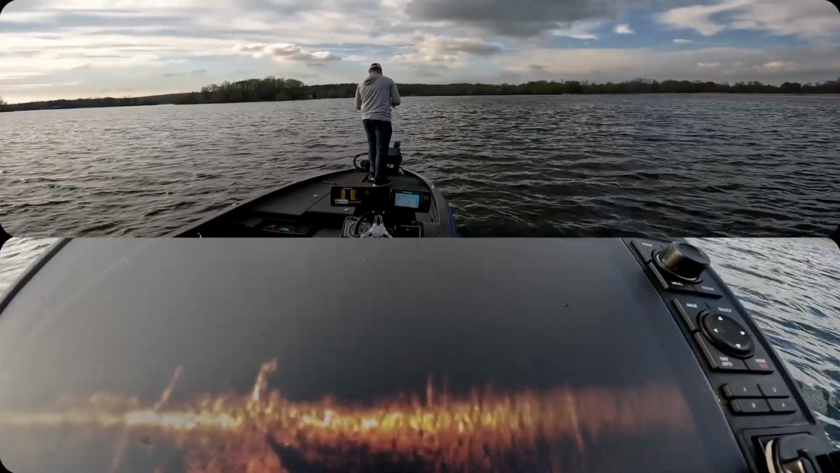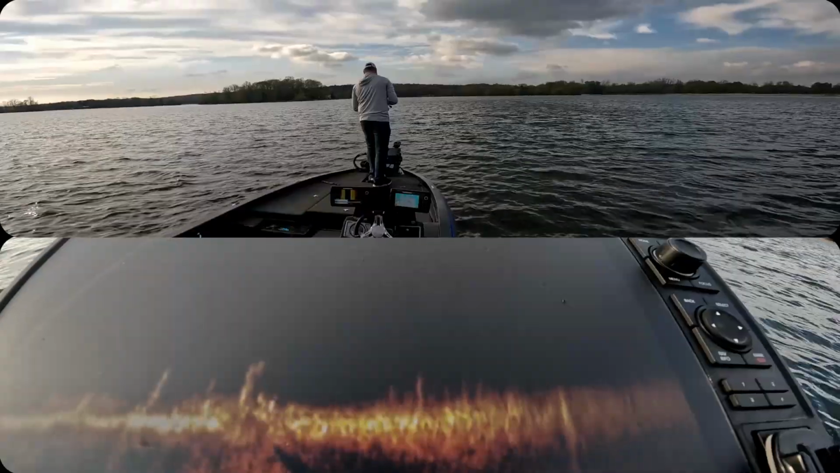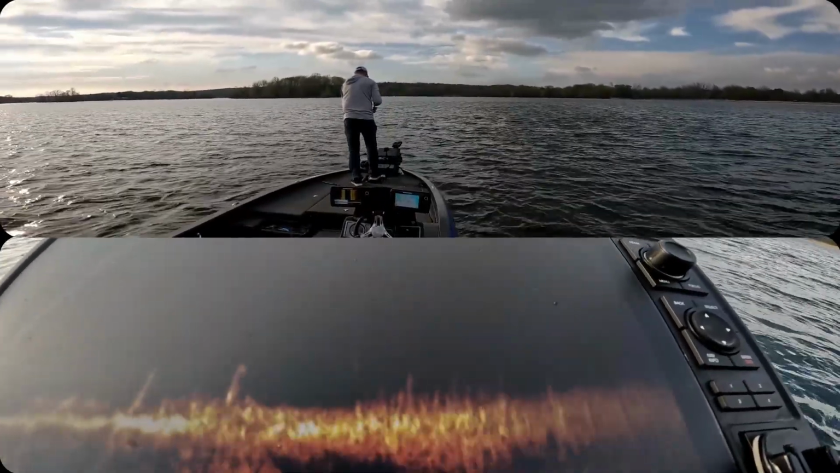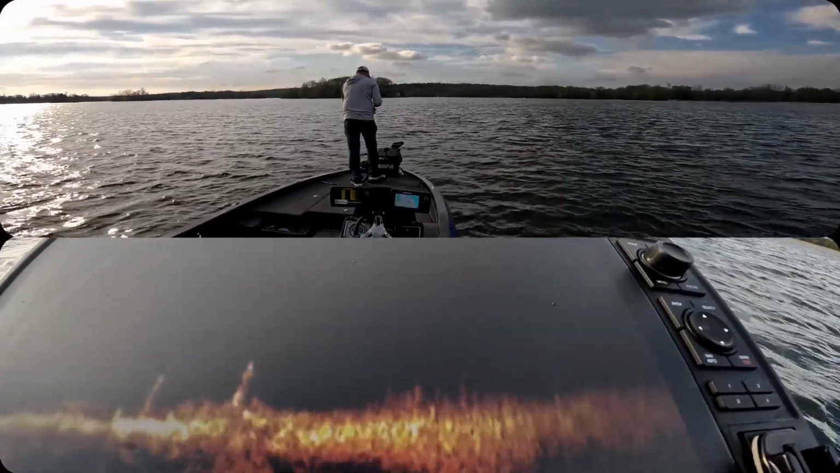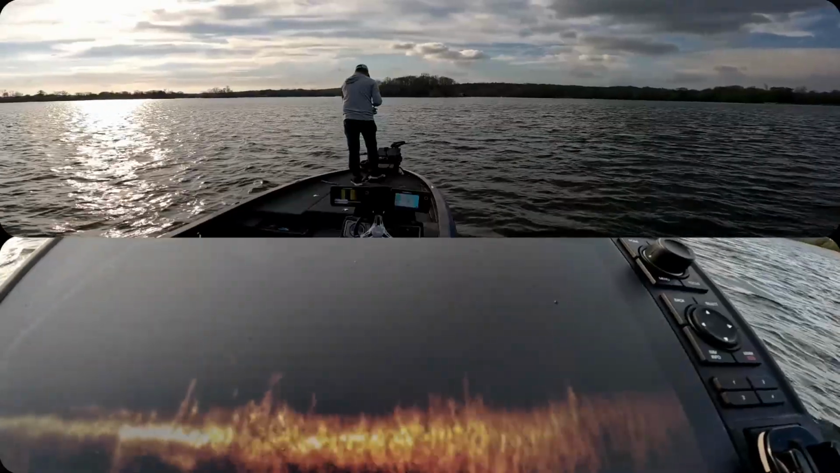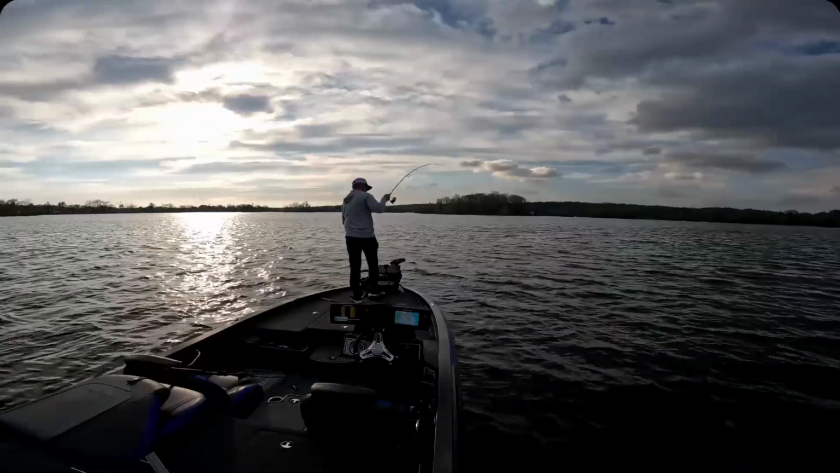I'm way up high, right over that fish. I lost it. There's another one down below, so we're gonna drop her down. See how that fish will follow that thing all the way to the bottom. And there's another one down there, so we'll see. Yep.